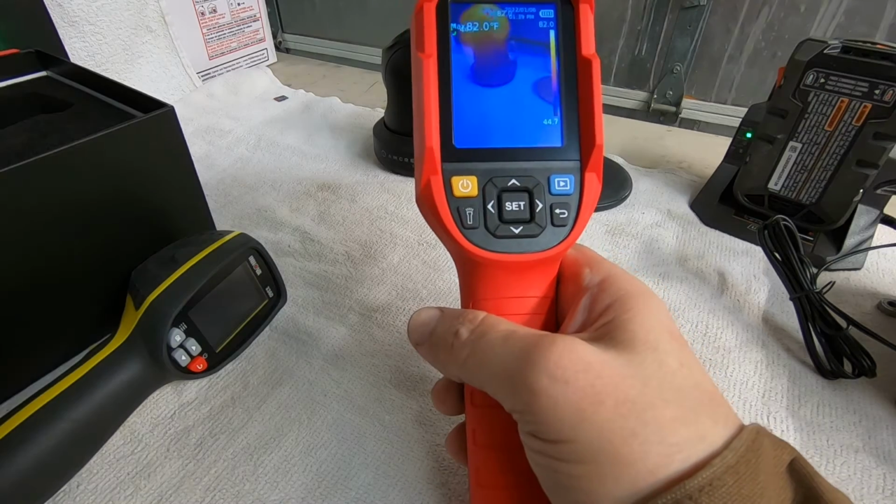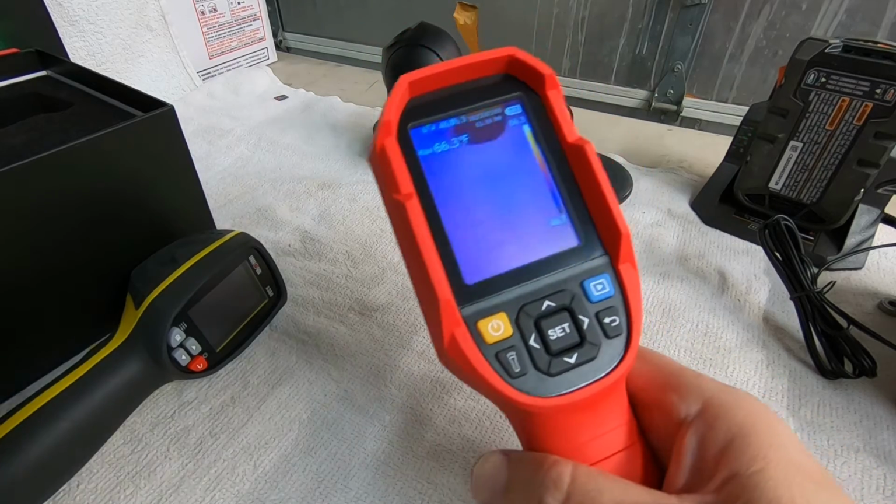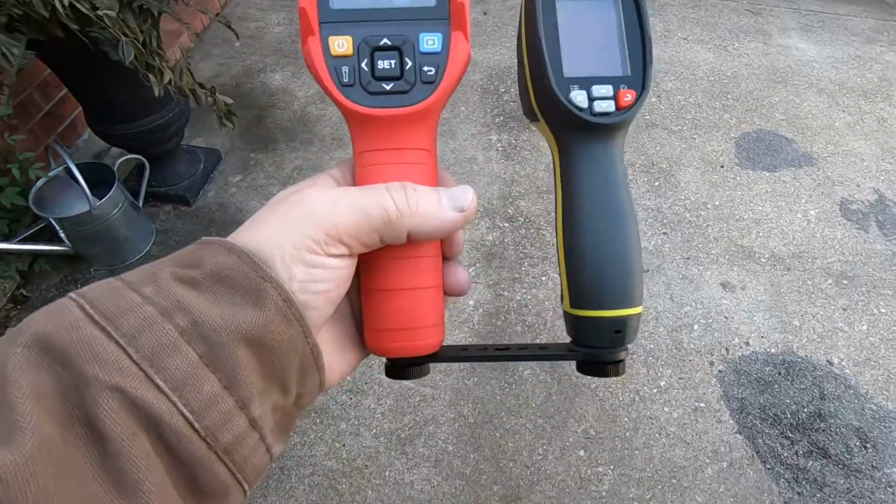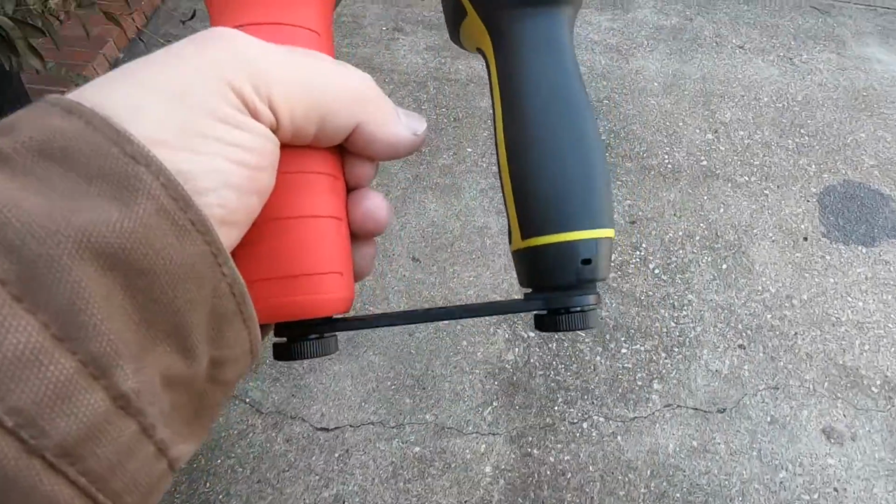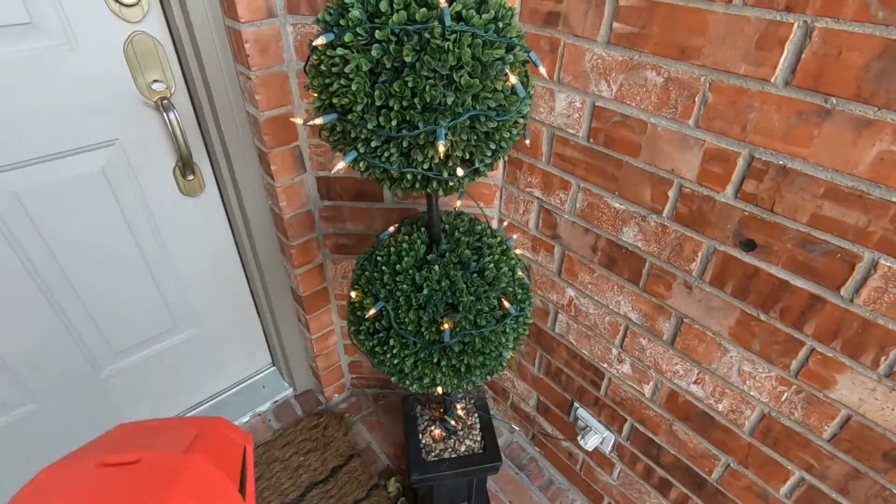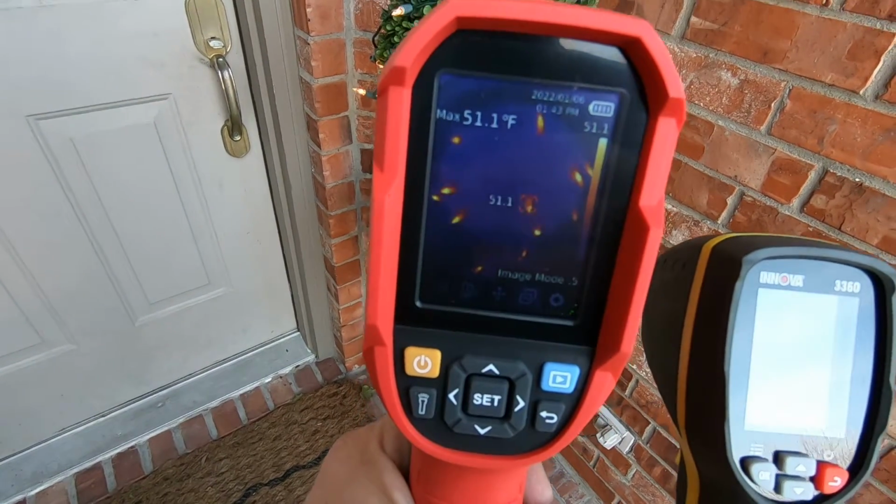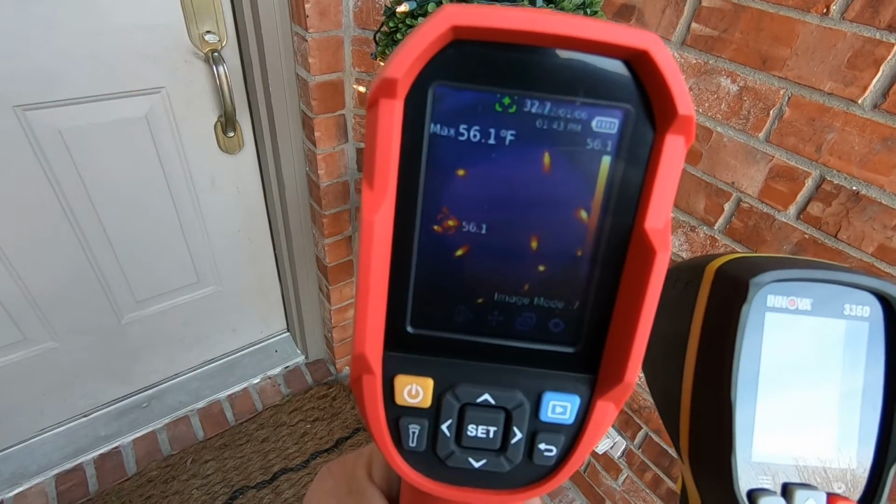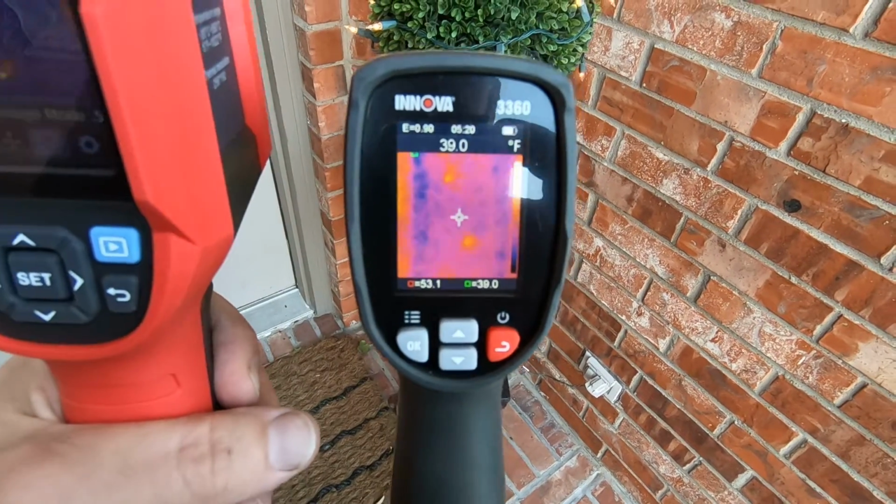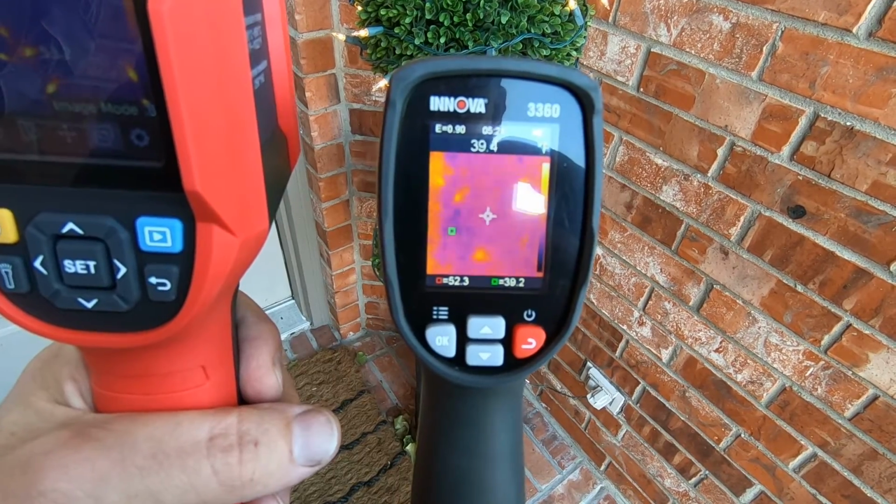So let me go start up a car, and I'm going to show you some useful things that you can use this for on a car. Okay, so I got both these cameras mounted to this mount so that I can show you. Just real quick, let's see these lights on this tree. We've got a little tree here that's got some lights. Hopefully that's coming through. You can see those lights pretty clear on the UNI-T. And even though you can see them on the Innova, not quite as clear.